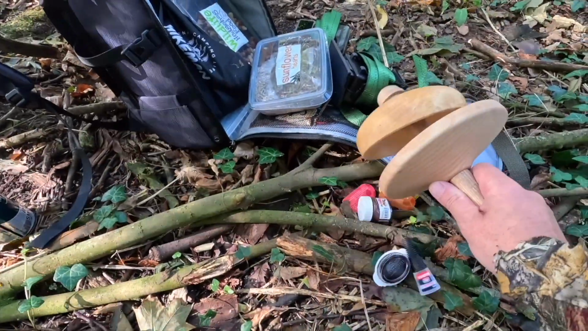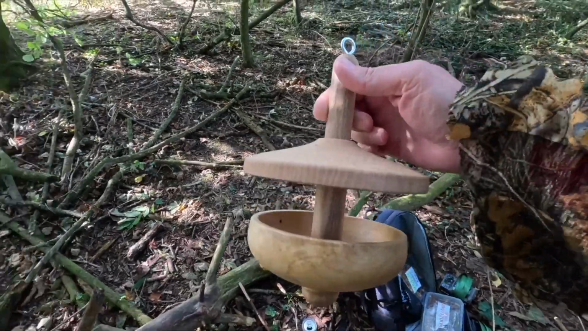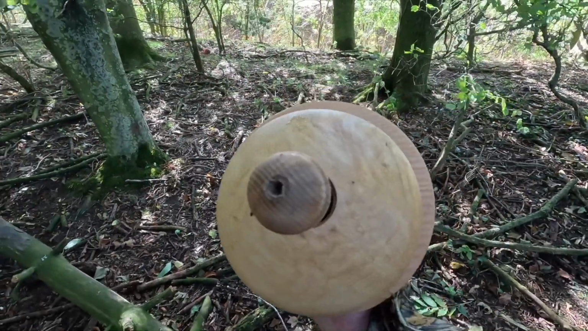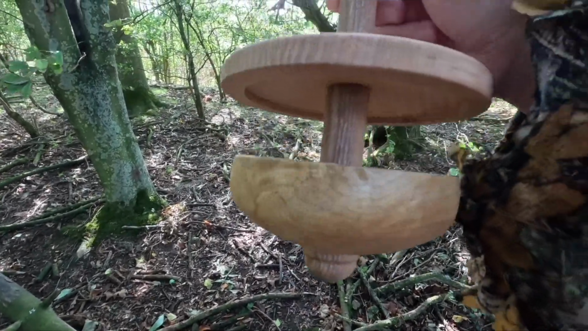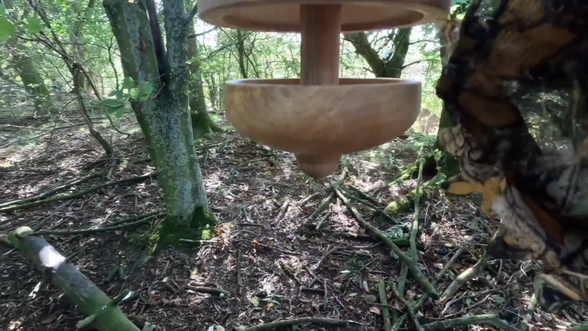Just empty that experiment on the floor. Off Etsy. Handmade, beautifully handmade. I can't remember what it's made out of. Was it walnut? I'm not sure. And the idea, it's actually a bird feeder. So you put bird seed in there, hang it up, and the birds come and feed off it.